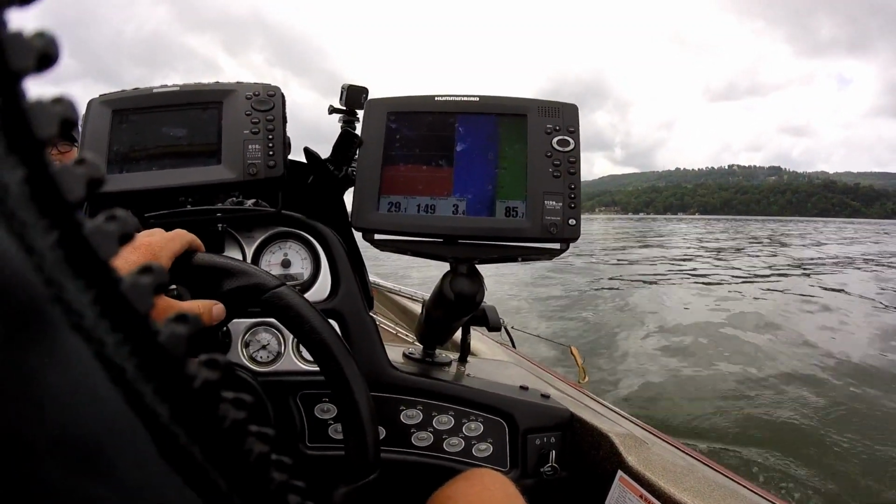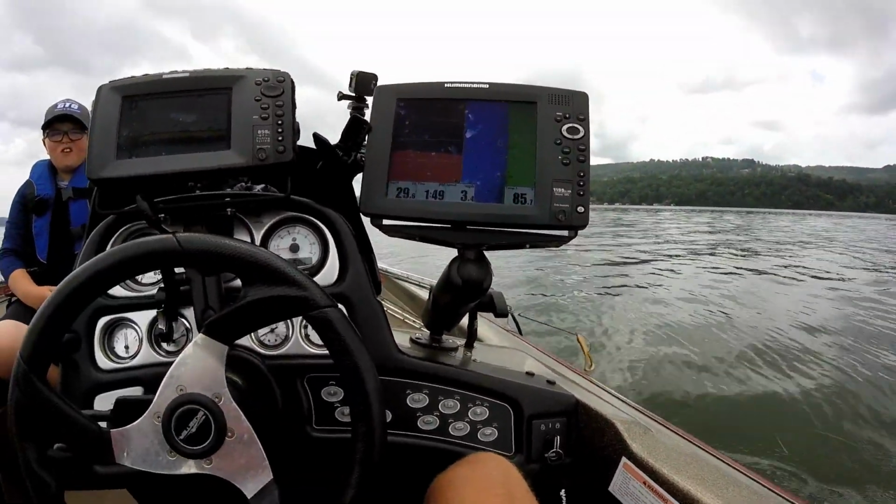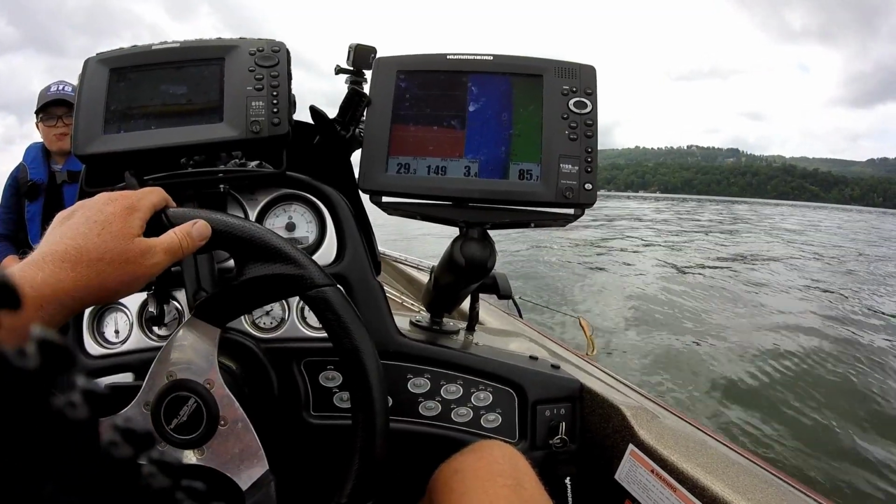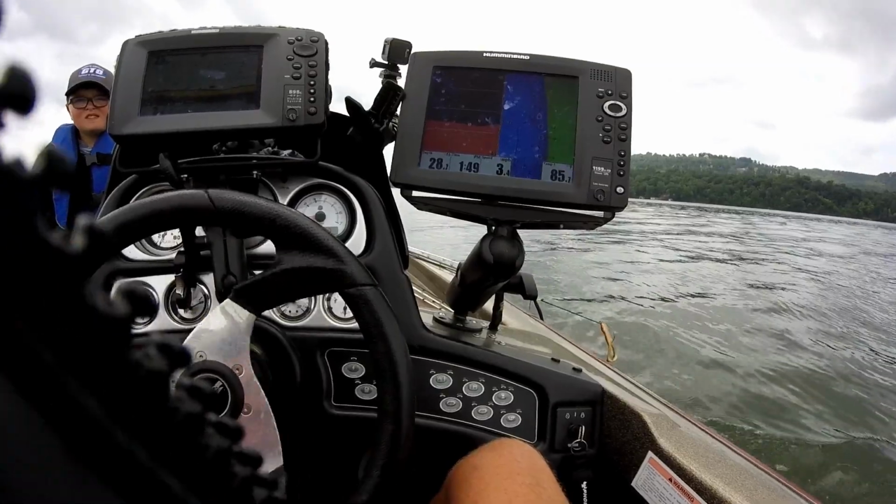I wish I had done a better job of getting better screenshots on this, but as you can see, we're scanning a river channel ledge right here, and I have found a school of fish here, and there's actually quite a few fish in this school.